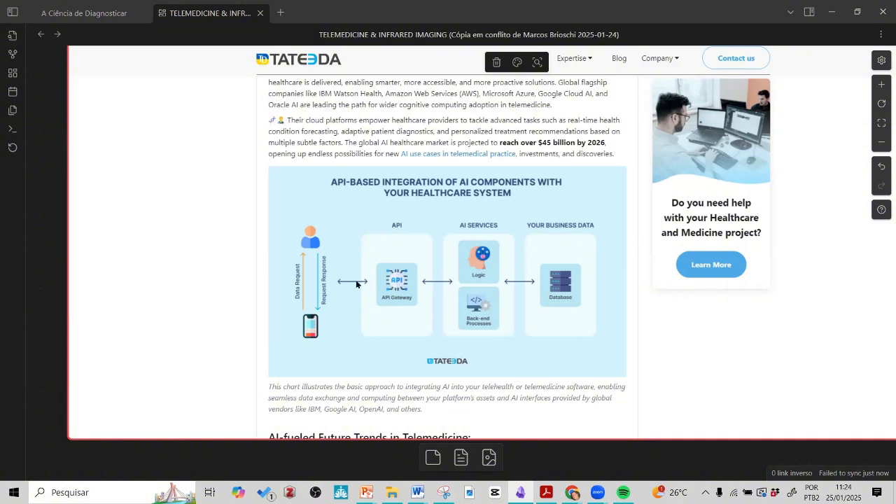It's software that gives communication with the AI service, and in this way, AI services have a logic algorithm that analyzes the results in a back-end process, and they compare the images in a big database or data lake.